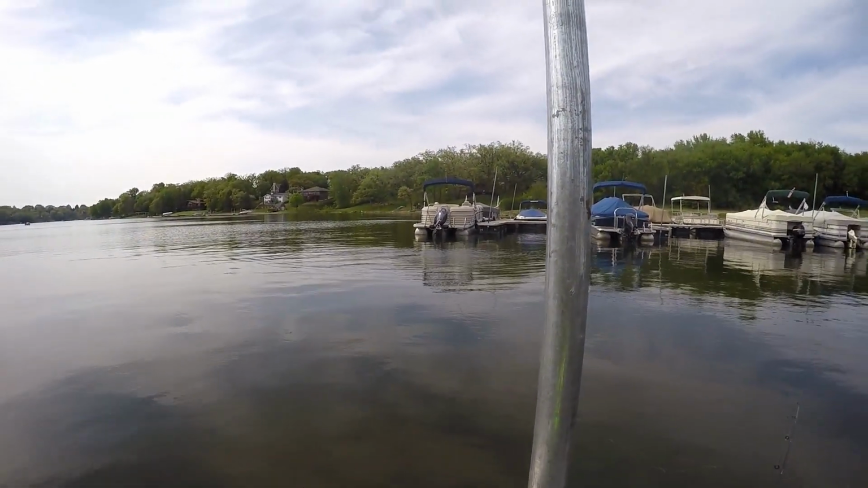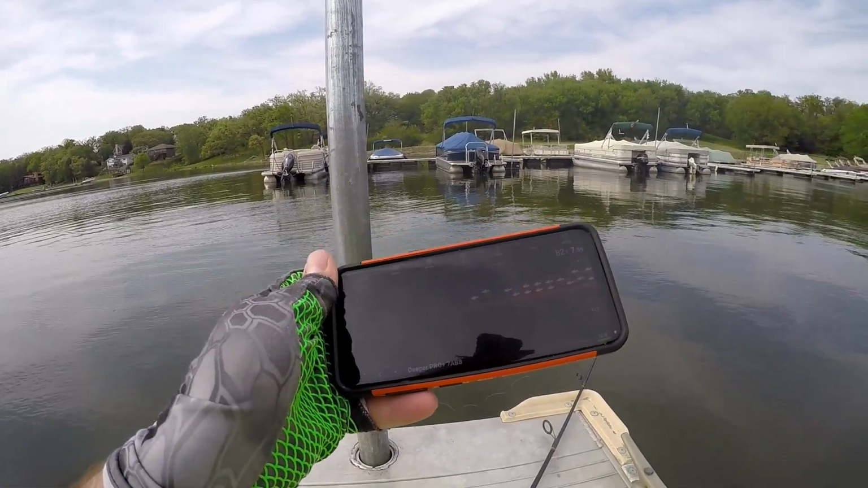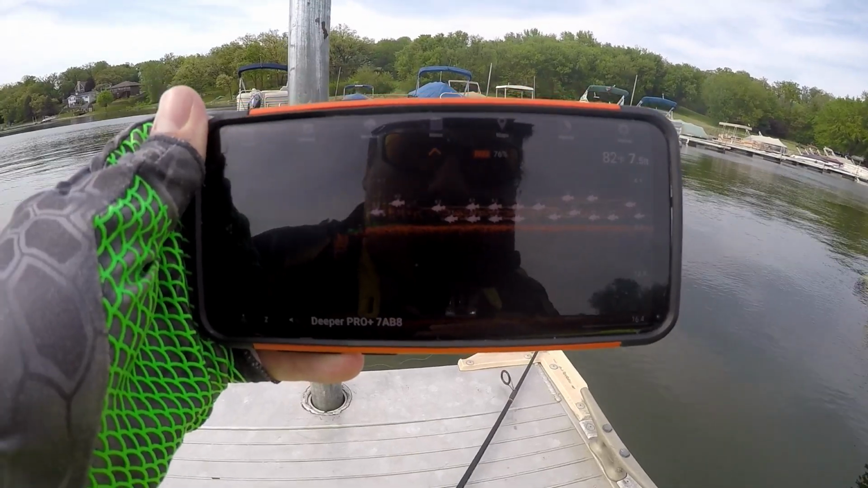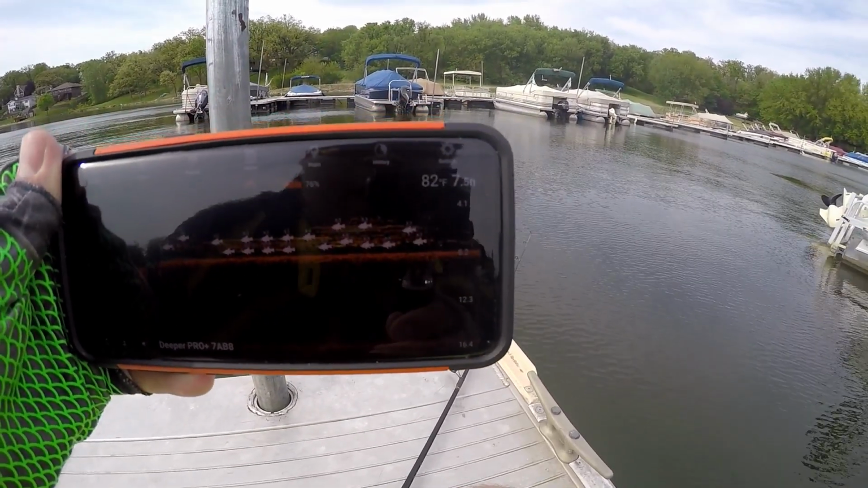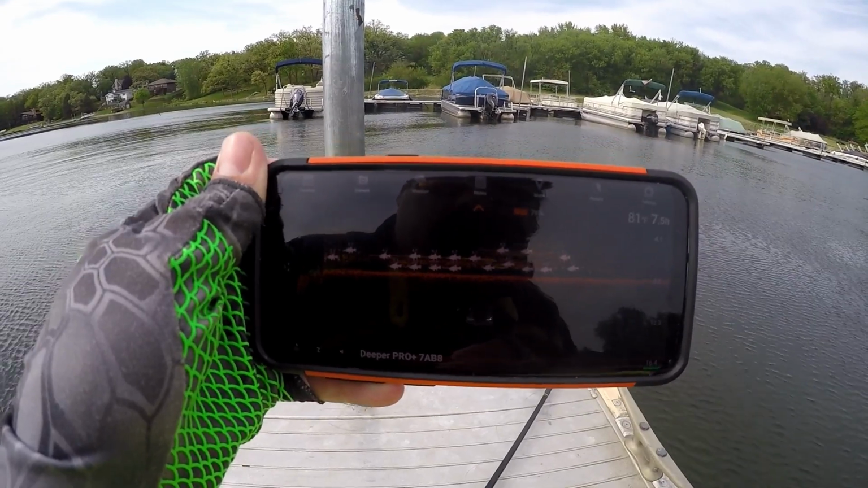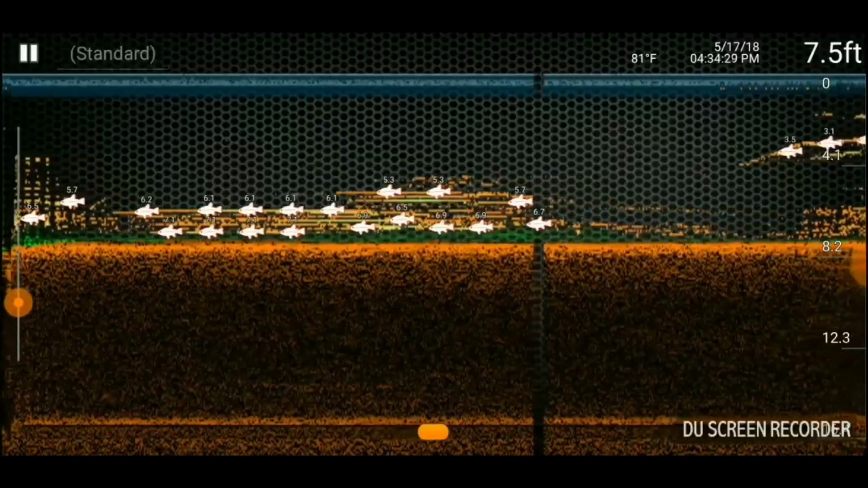Alrighty, guys, I'm doing another scan session here. My Deeper is way out here by this pontoon. I'm scanning along the bottom. Here's what I'm picking up so far. Tons of fish on the bottom. I'm at 7.5 feet. It's about 82 degrees, the water temp right here. And there's a huge school of fish in this little patch right here, from 5.3 all the way down to the 7-foot range.